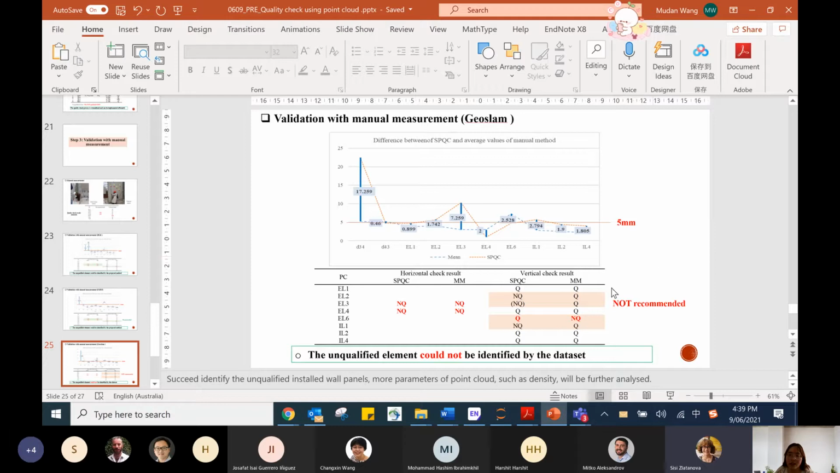But actually, for the vertical, what is the problem with the vertical? Some of them are false positives that are detected as not accurate. Yes, they're not very accurate. Like this panel, it is not qualified, but using the GeoSLAM, this panel is wrongly identified as qualified.